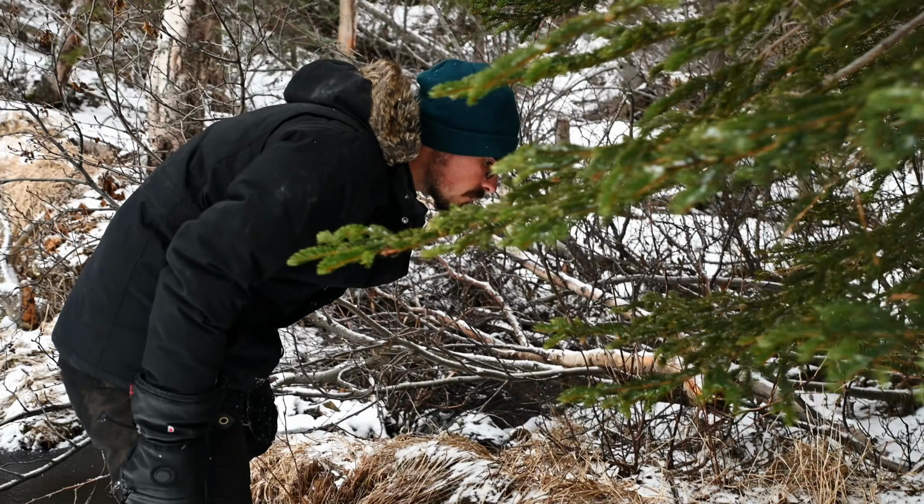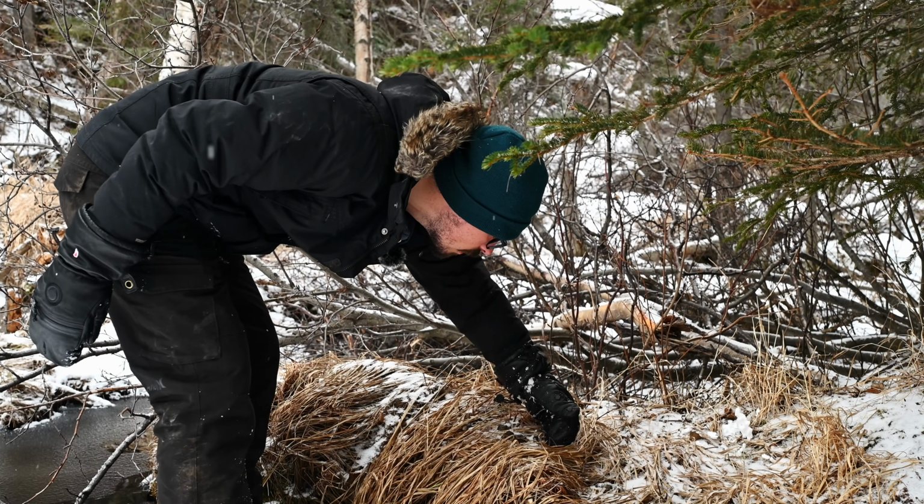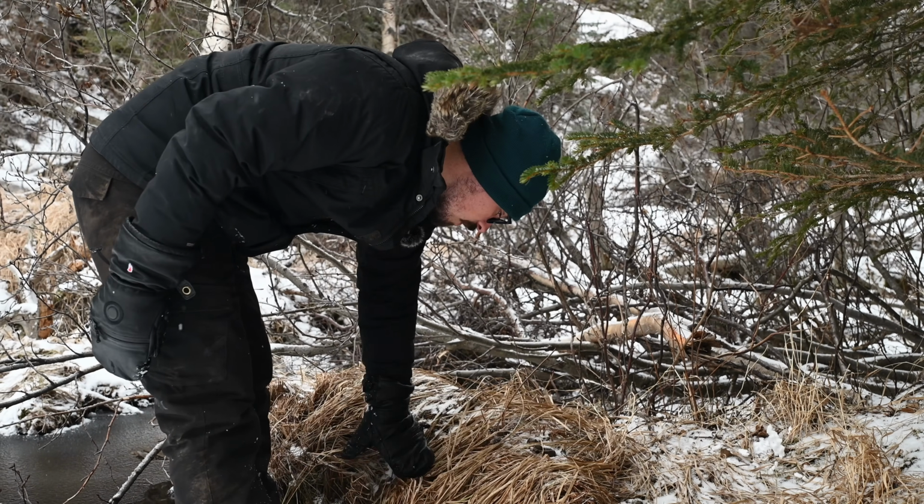If you find an area where there's like 3 or 4 or 5 scats piled up, that's a really good bet. The animals are going back and they're refreshing that area routinely. And they really seem to like these raised mounds. They are hard to find. We've got 1, 2, 3.